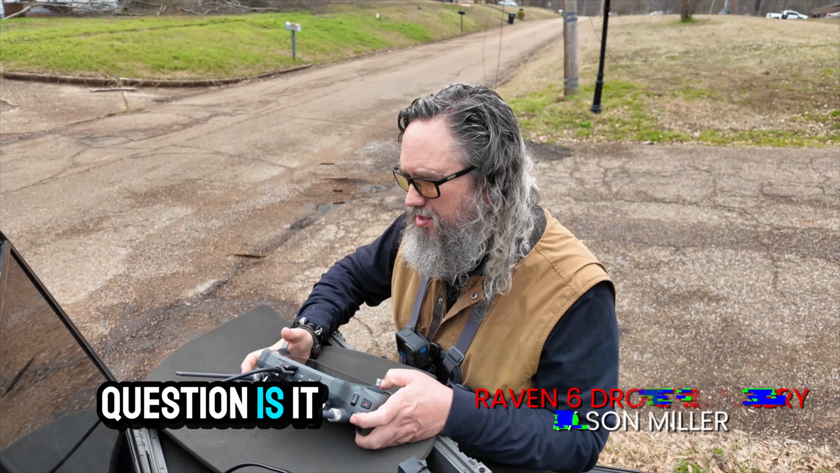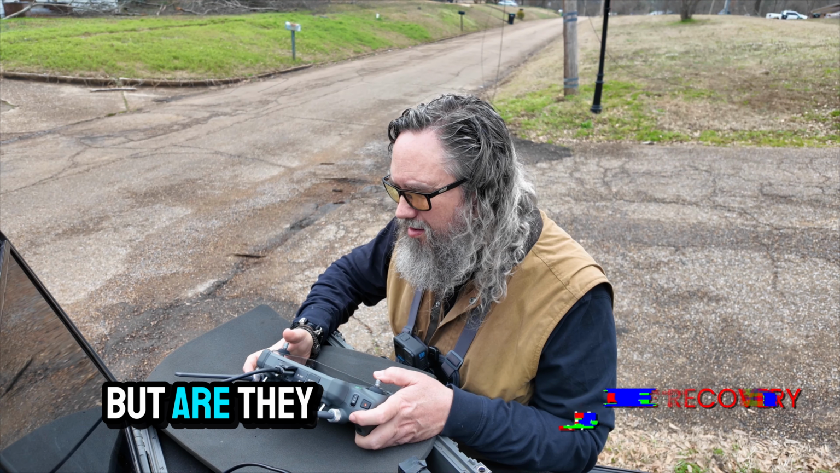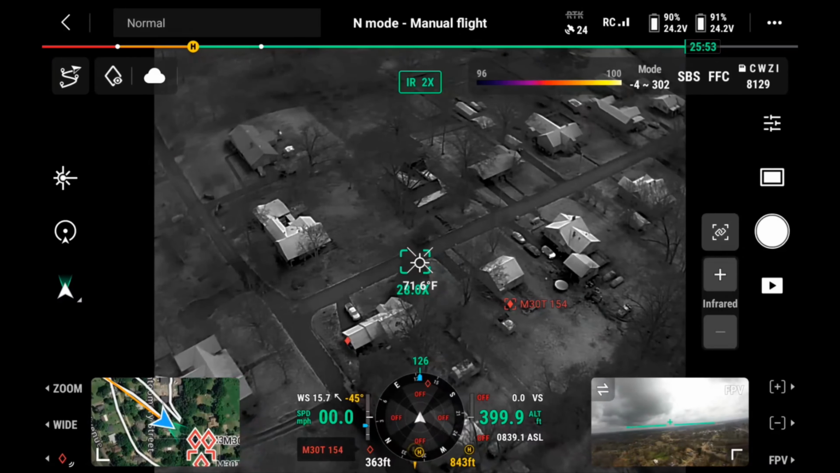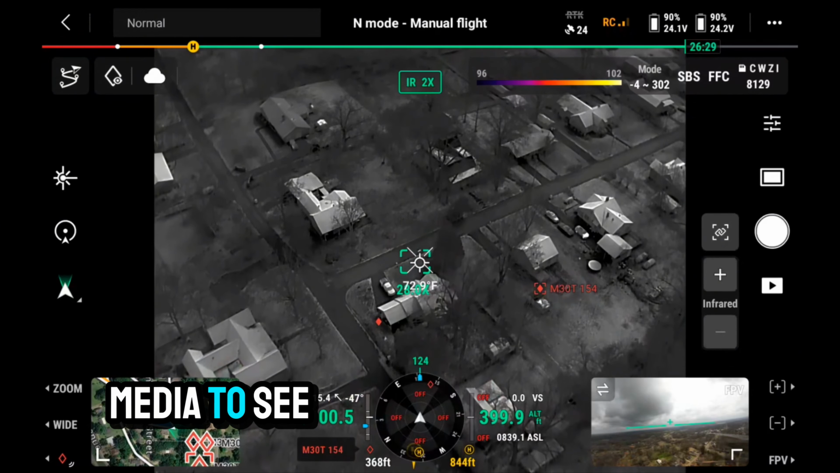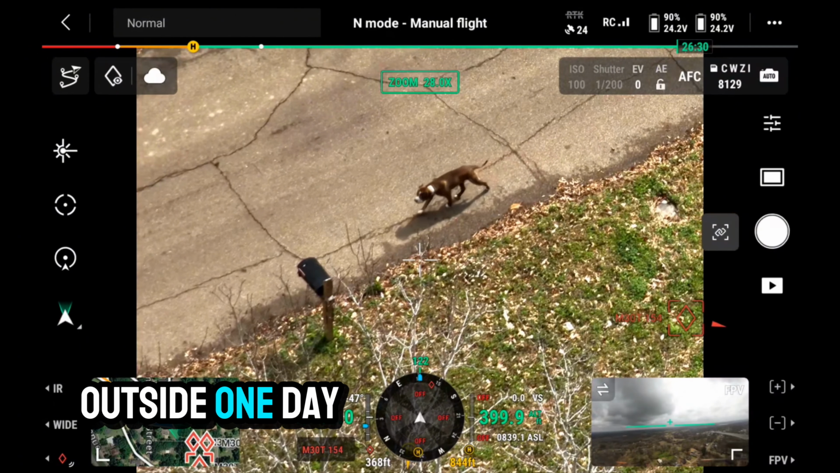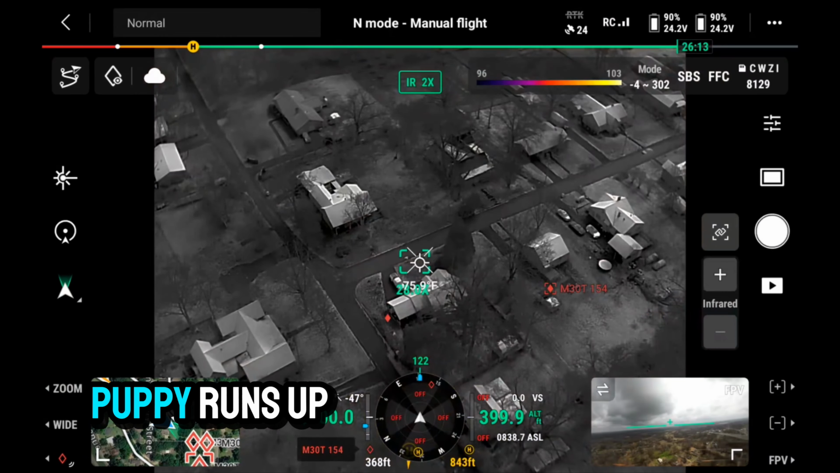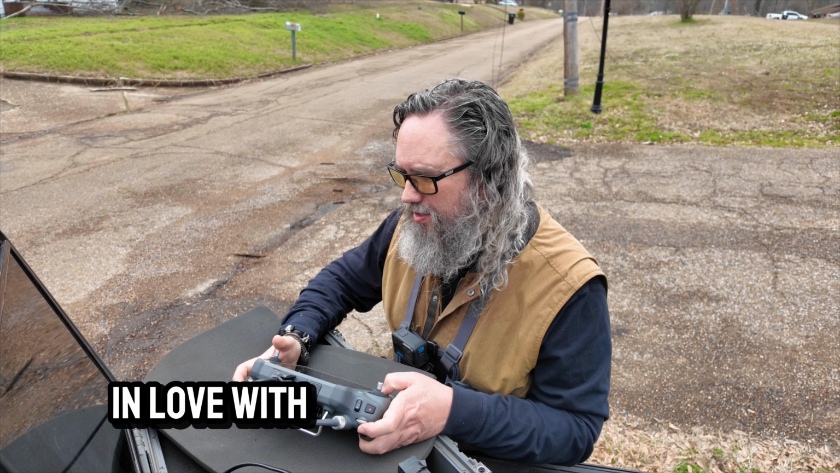And that's the question: we always expect and want people to do the right thing, but are they going to do that? Because not everybody's on social media to see when a dog's missing. And so they're outside one day just working in the yard, and all of a sudden a little puppy runs up. Well, you and I both know you're going to fall in love with that dog.